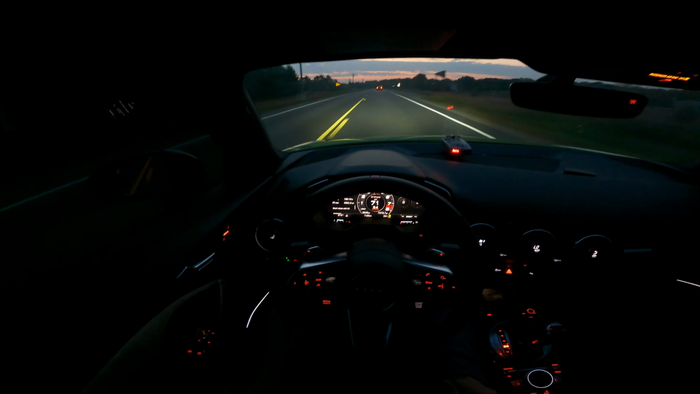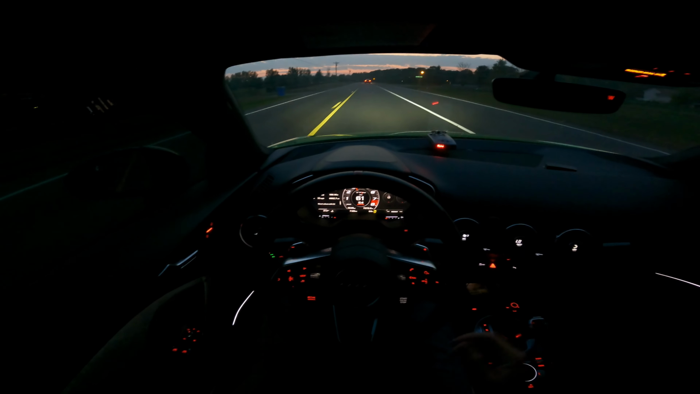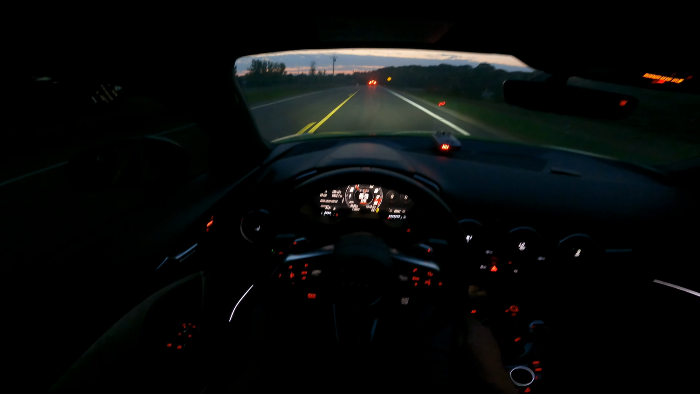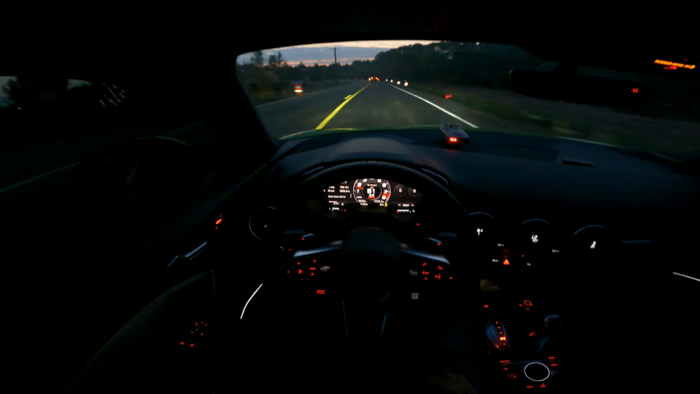She goes. Can't wait to be stage 2 with that nice exhaust sound from the 5-cylinder, which obviously is like the same as a Lamborghini. So that'll be sweet. Sound like a V10.